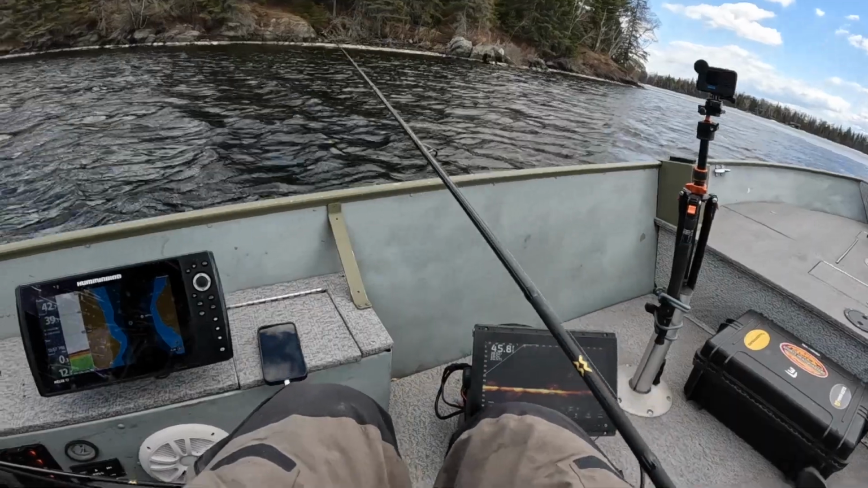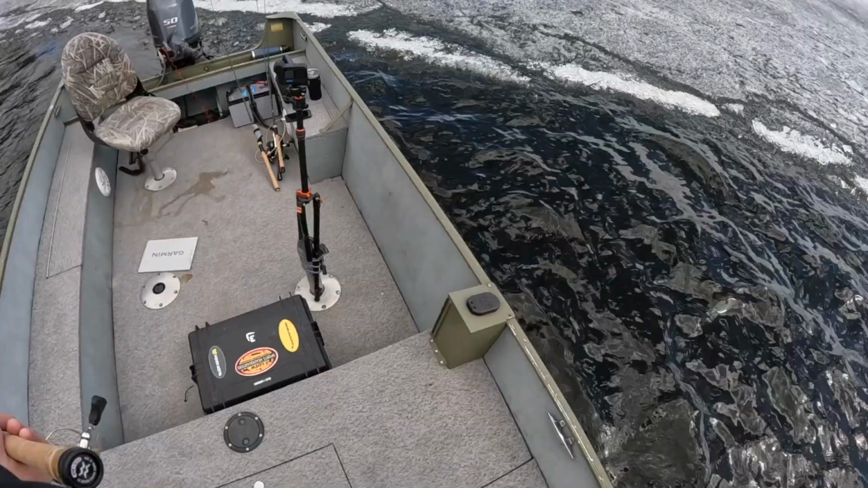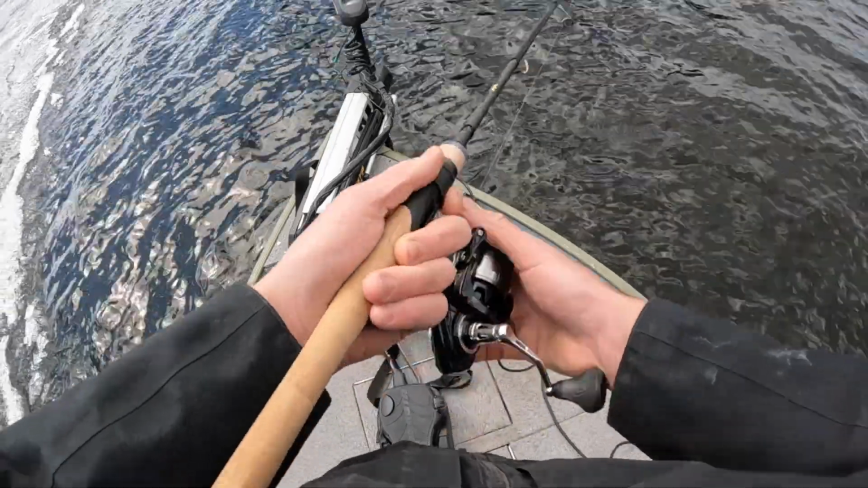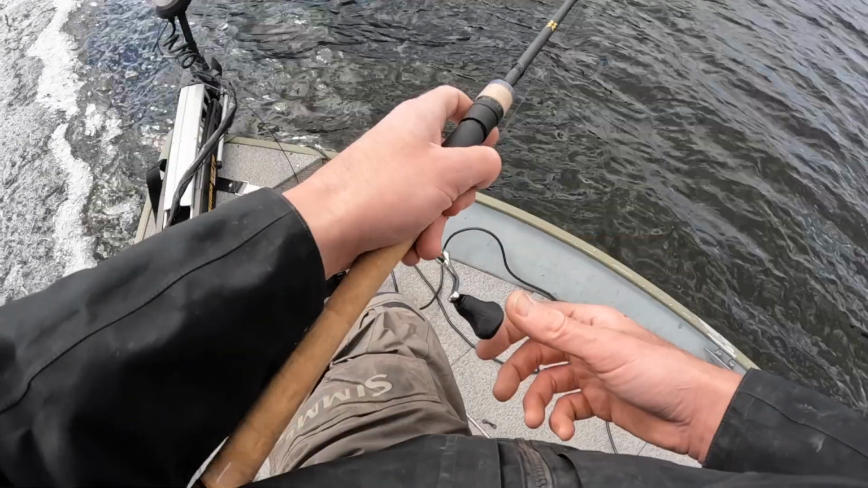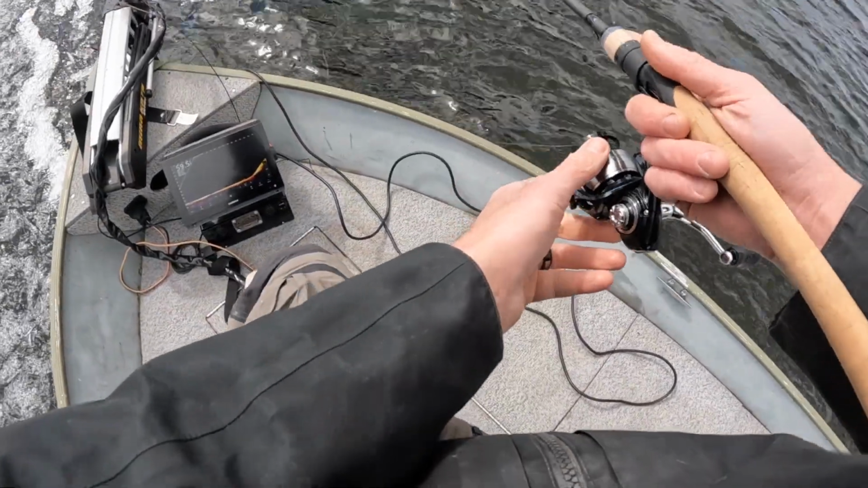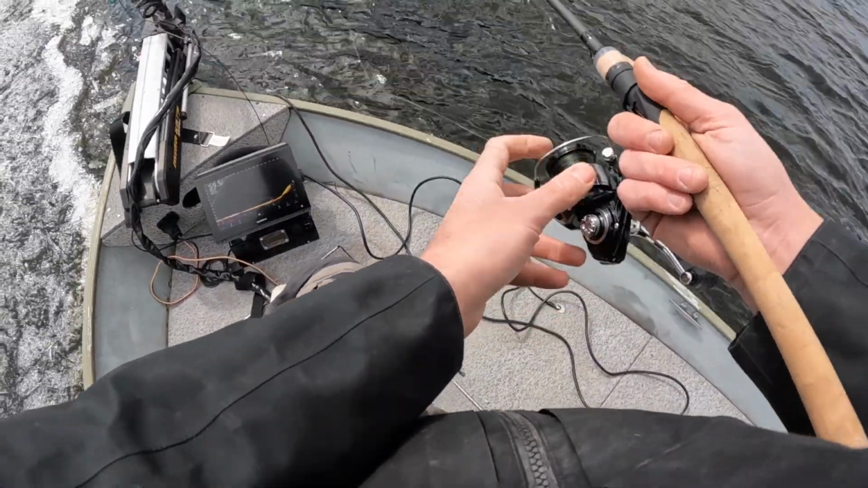All right, enough of the tiller throwback. I'm getting on the bow. Overcasting at him. Oh, you bugger. That was her first bite.